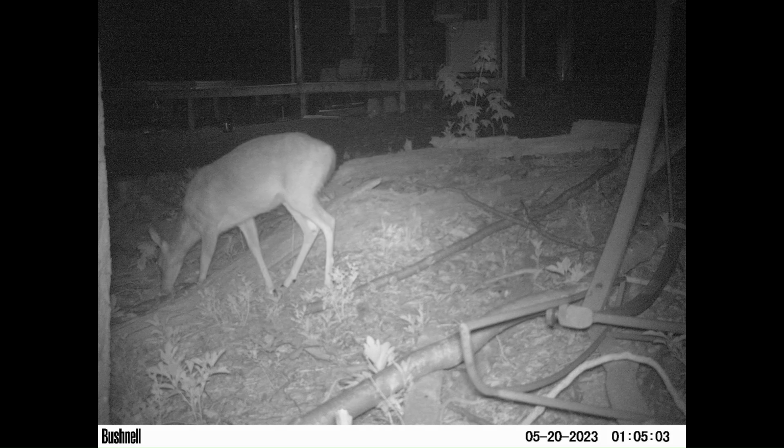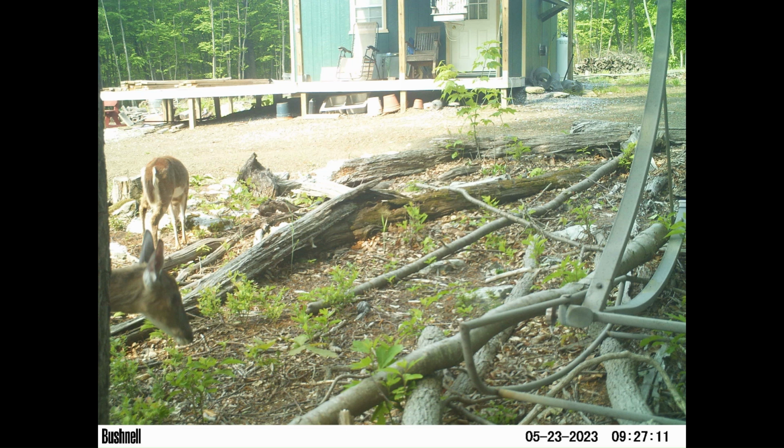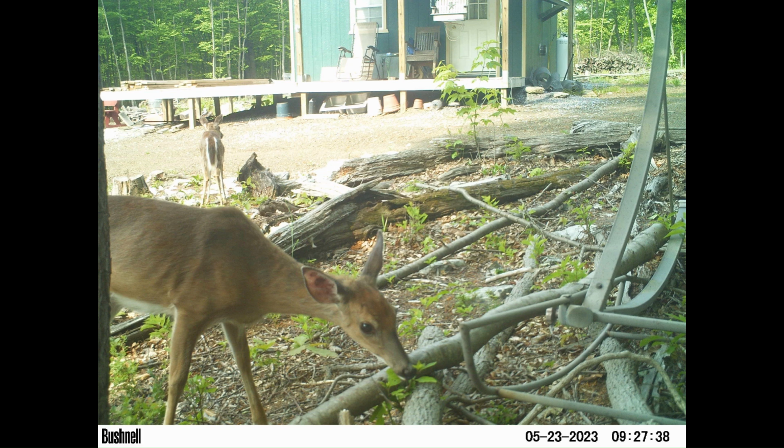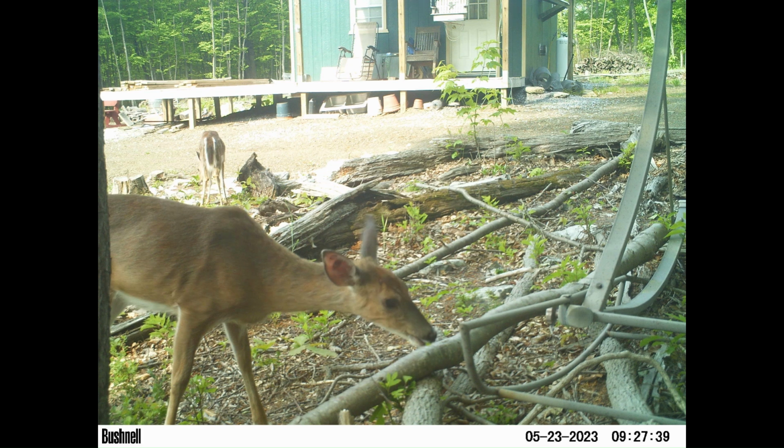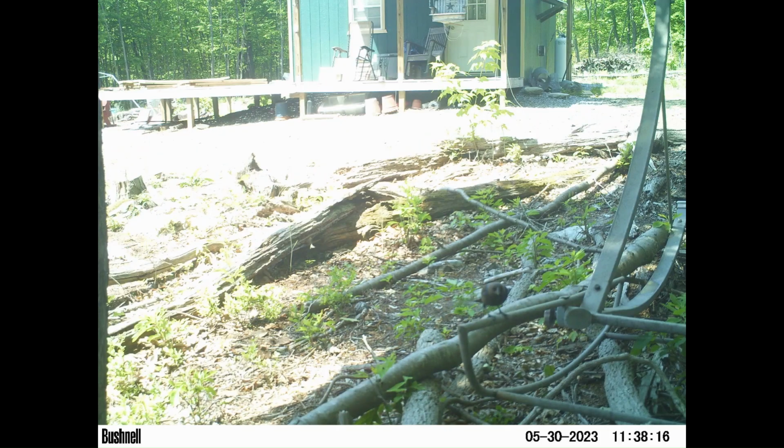Some squirrels and deer in here feeding, pileated woodpecker. Some more deer in here feeding. And these are from 2023. That was the last time I changed batteries in this. There looks like a cowbird.